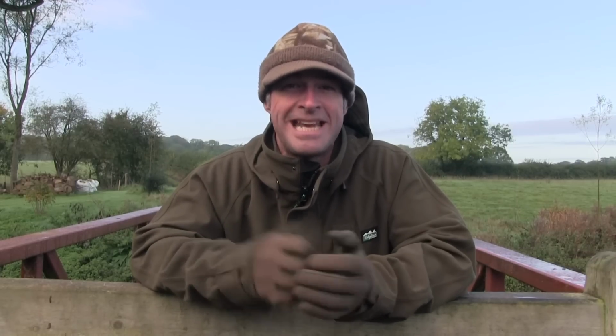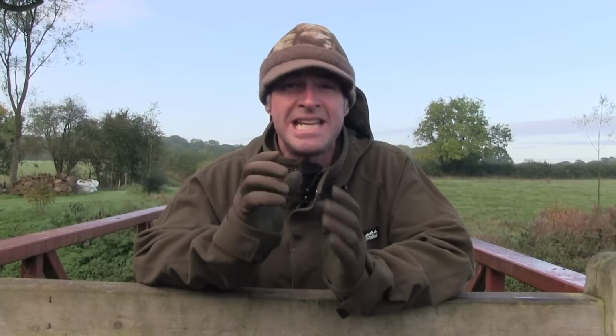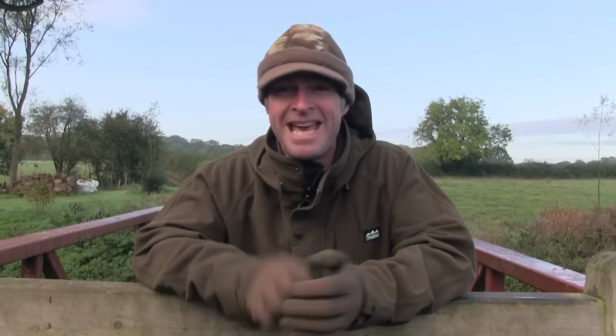Now, natural food is still pretty abundant at this time of year, so my first tip is to focus on areas that contain acorns, beech mast or even sweet chestnuts when targeting grey squirrels in woodland. Here's one that I managed to bag while sitting it out under a stand of oak trees during the annual acorn binge.